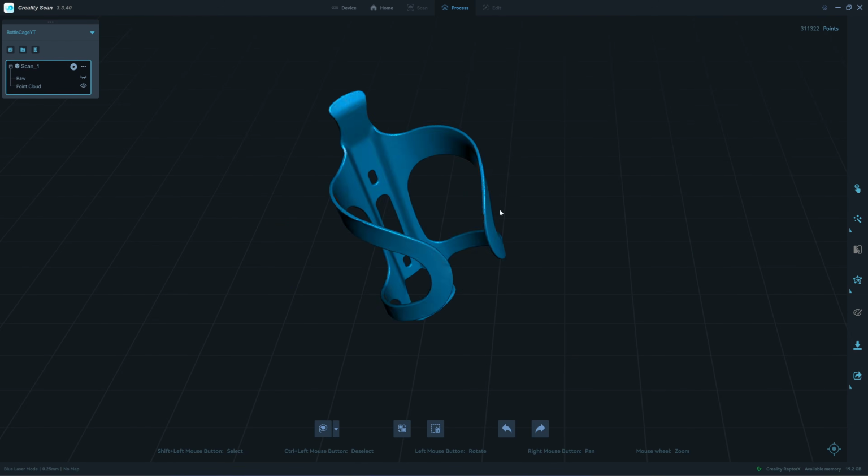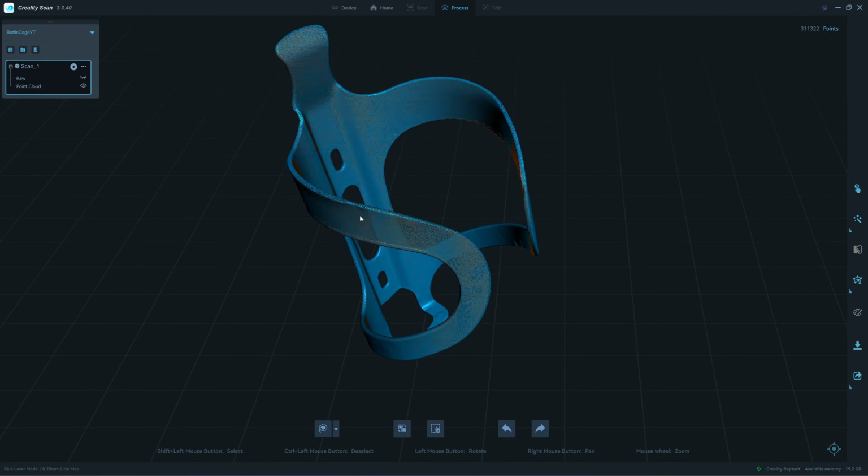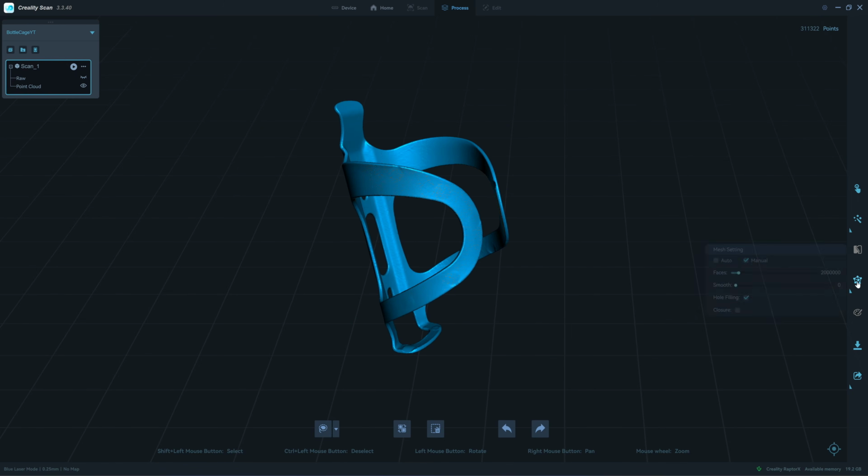Okay. So you shouldn't put the marker closer to the edge. It will give defects on the surface. Okay, let's merge it. We have about 300,000.